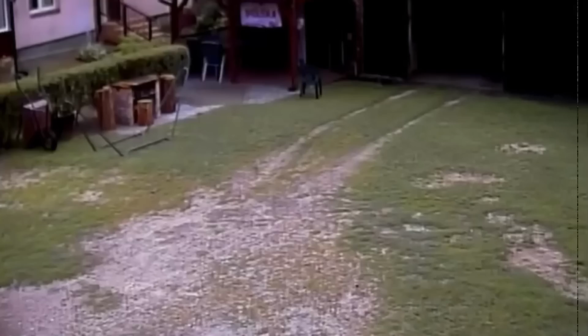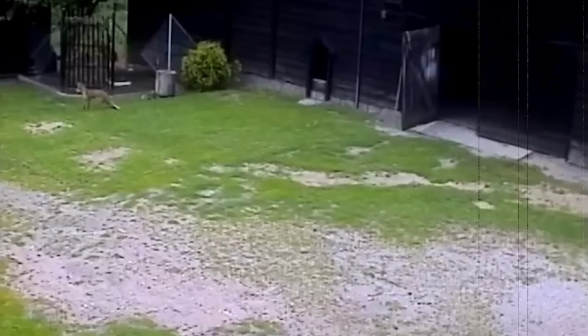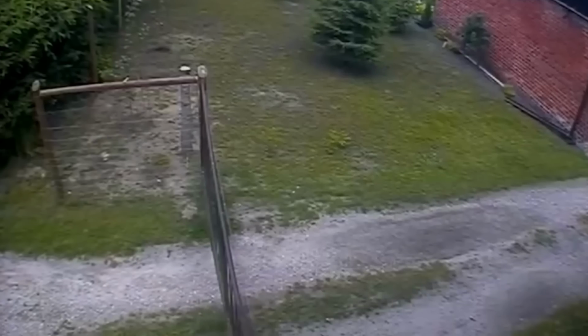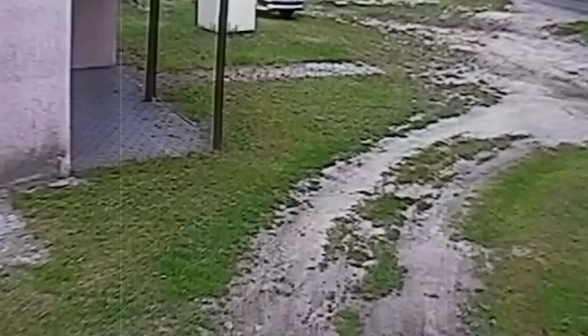The tension escalates until the family dog, responding to the commotion, dashes out of the house. The dog bravely confronts the fox, effectively chasing it away and protecting the hens. The final scene, captured by the front house camera, shows the fox retreating from the property.